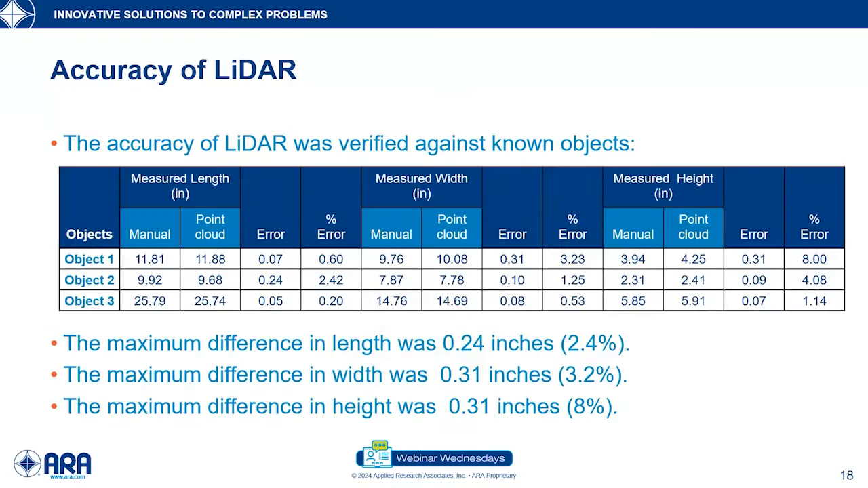So we compared the length, width, and height. This is the side-by-side comparison of the manual and the point cloud observations. We can see the maximum difference in the length was only 0.2 inch. The maximum difference in terms of width and height was 0.31 inch, which indicates that we can use this LiDAR in the field with very high confidence.